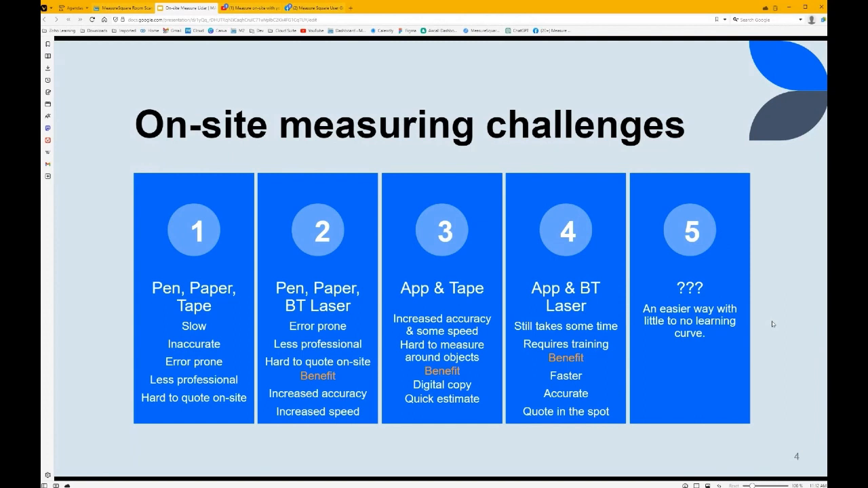We get great feedback from users. Hopefully, some of them are in here right now. But it still takes some time to measure out a house or an apartment, whatever it may be. It requires some training. Not everyone can just pick it up and understand it, with all the video content that we produce out there. But there are the obvious benefits, like we've been talking about. It's faster, it's more accurate, you can quote on the spot.